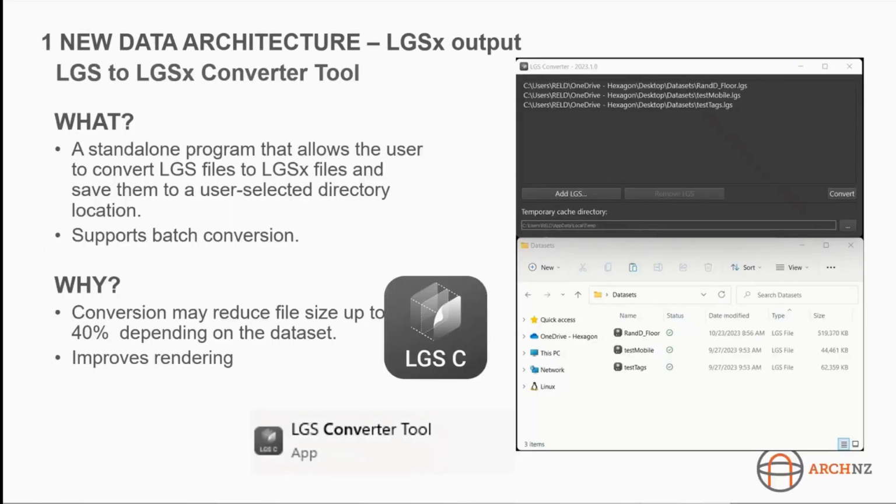So if you have existing LGS files and you want to convert them to LGSx files, there is a data converter that has been released already to help you do this. So you will get a much more compressed file. That's a major benefit for your storage, is reducing that size, but then you can also have the benefit of that improved rendering. This also has a batch converter, so you can just batch all the LGS files and convert them across quite easily. It's pretty fast, but obviously it will depend on your data sizes.